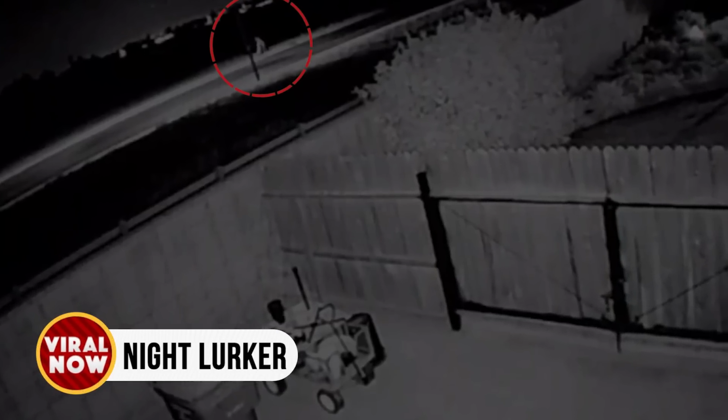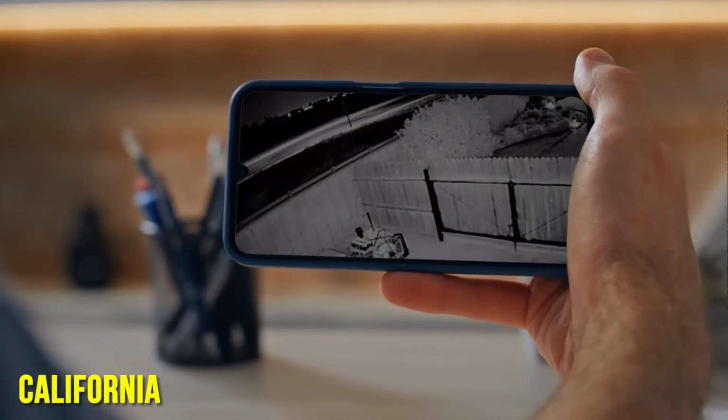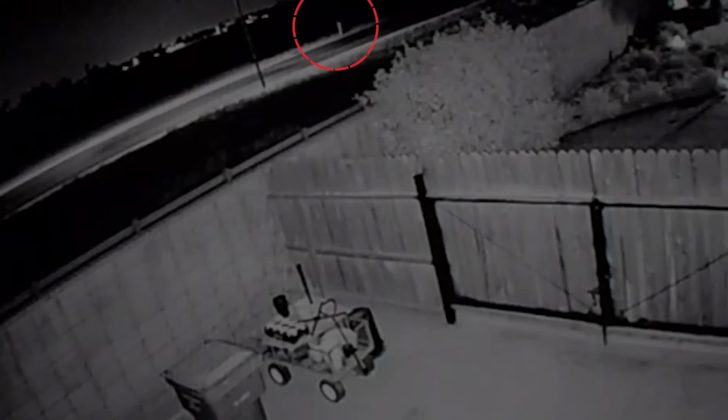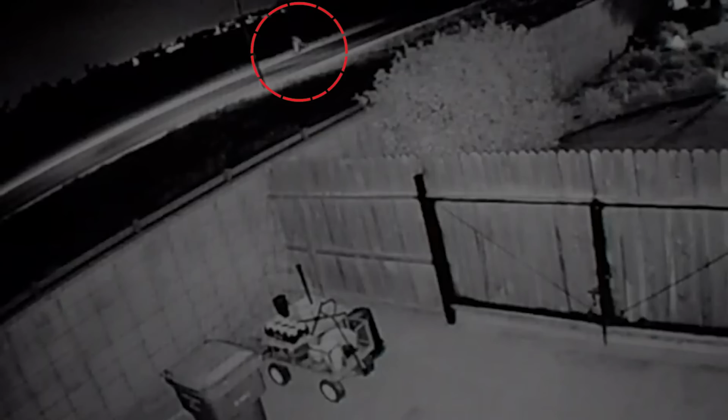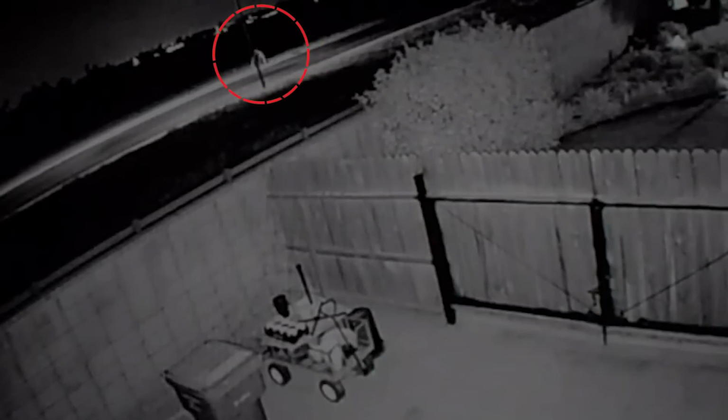Night Lurker. A chilling video from California showed an unknown creature walking in the distance. The creature was freakishly tall and unlike any animal ever seen before. The homeowner described it as resembling a rake, though some speculated it might be a deformed or hybrid version. The idea of such a creature living nearby is enough to send shivers down anyone's spine.